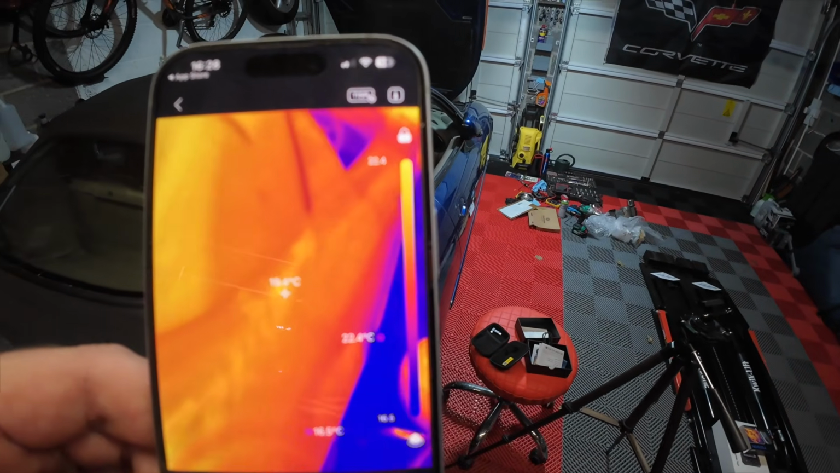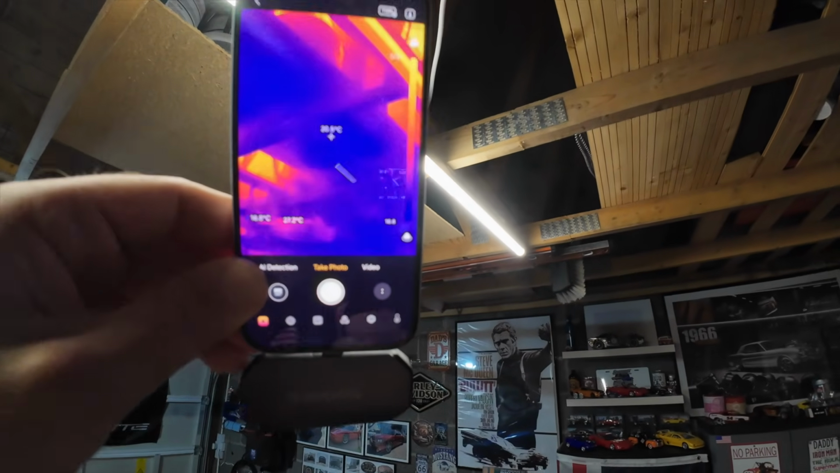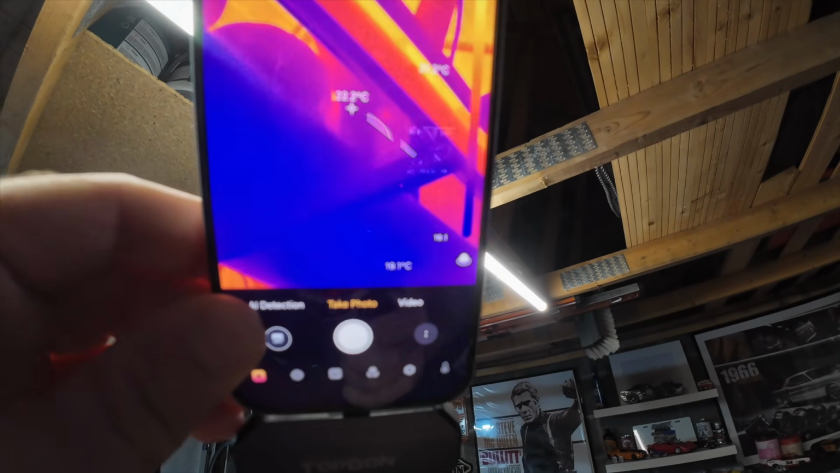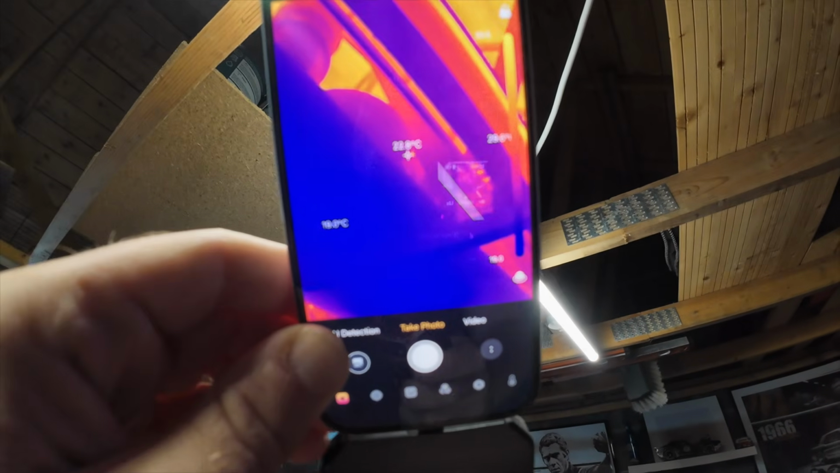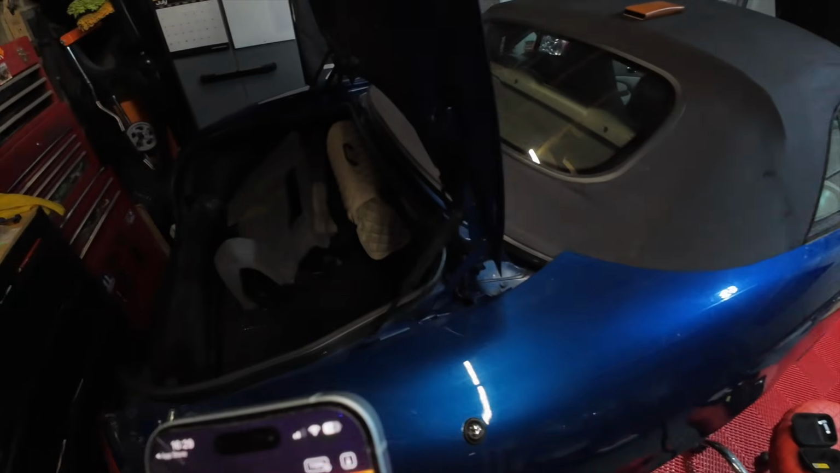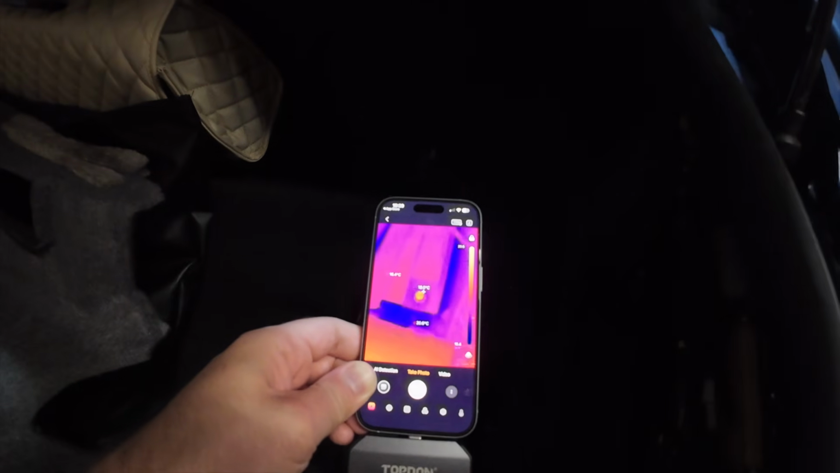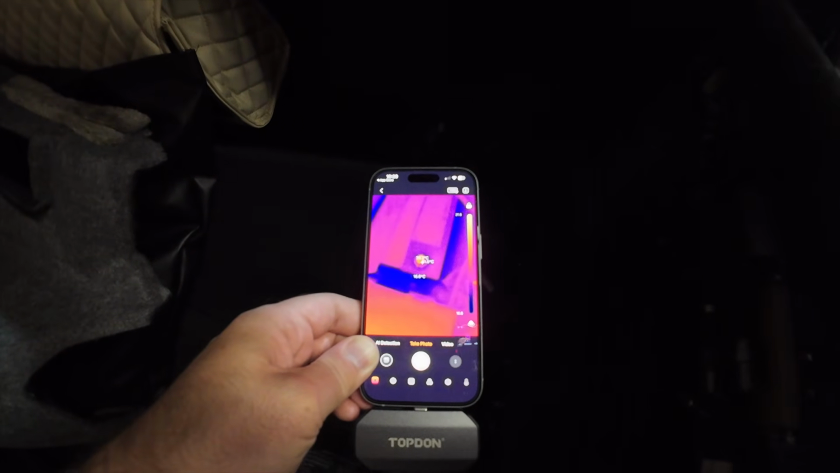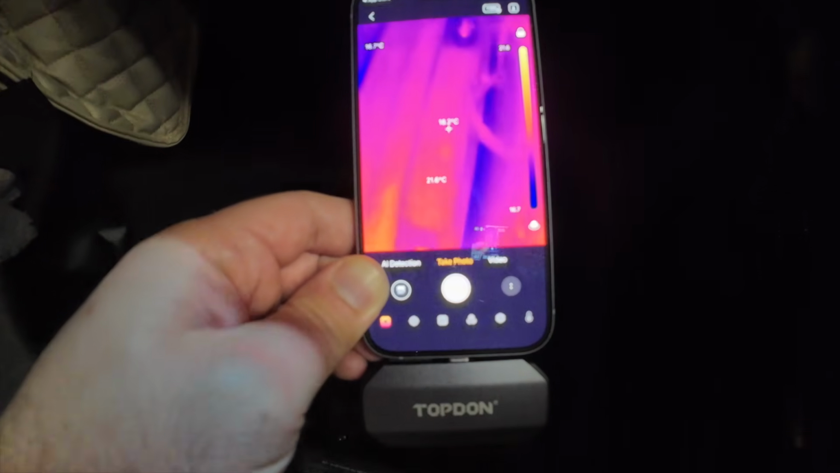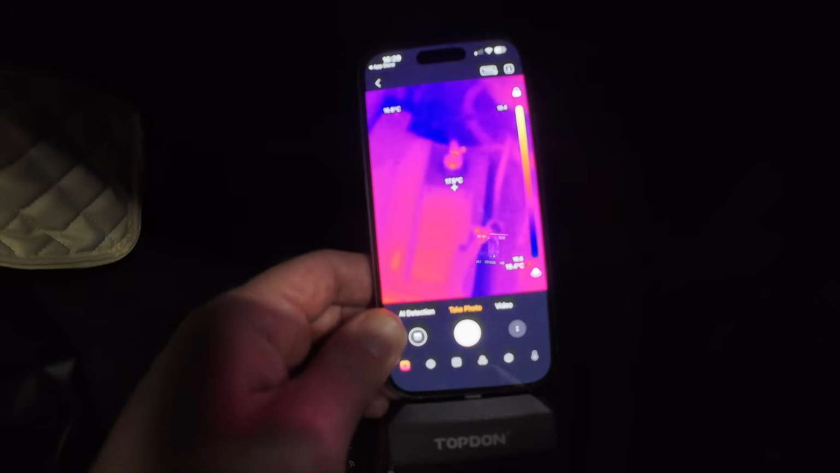So the car is measuring 20 degrees. If I go up to this light here, what have we got there? 31.1, 32, it's gone up a wee bit. It's pretty much moving as I move the phone around, it's pretty fast. And if I look at the car battery down here, what's that saying? Look, we have a hot spot on the terminal there, which is registering 21.5, and that one's registering 16.5.